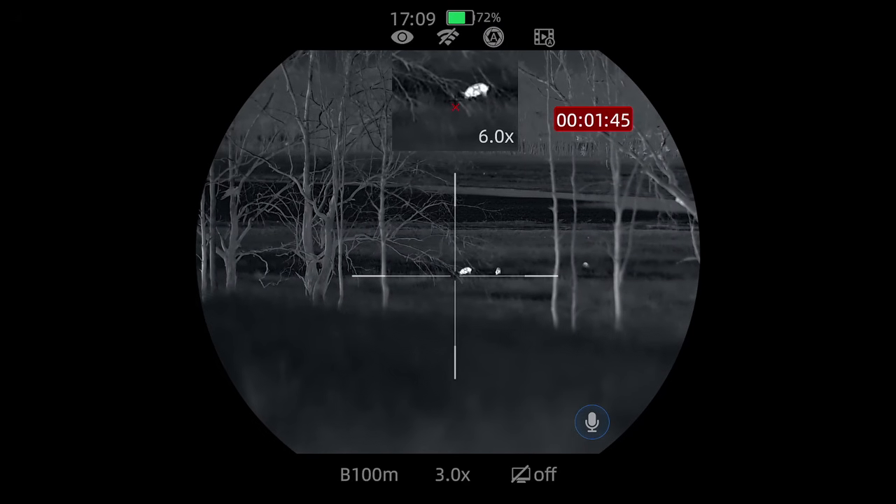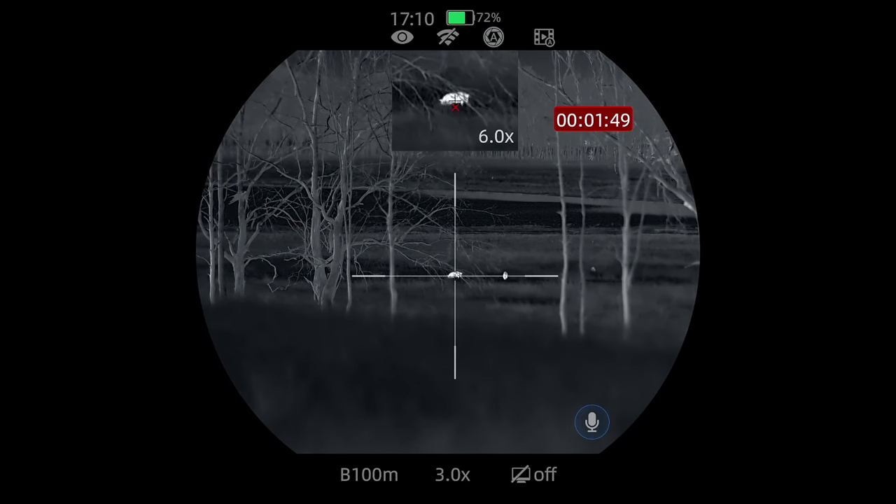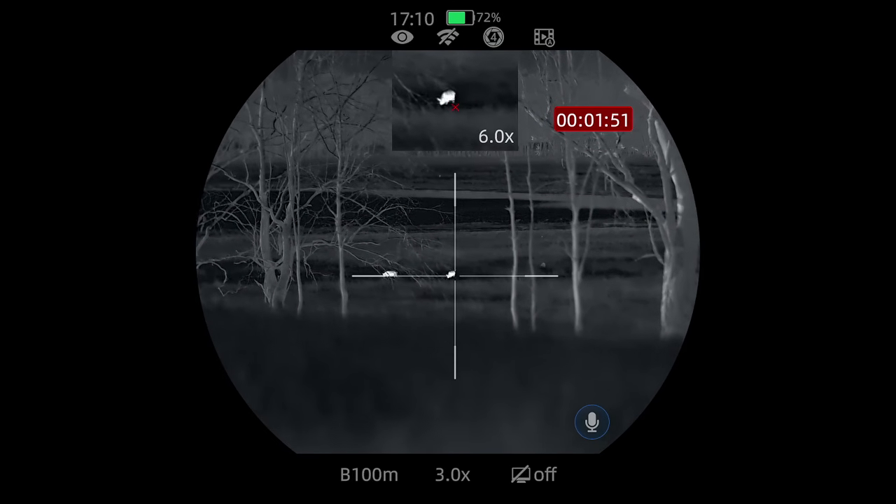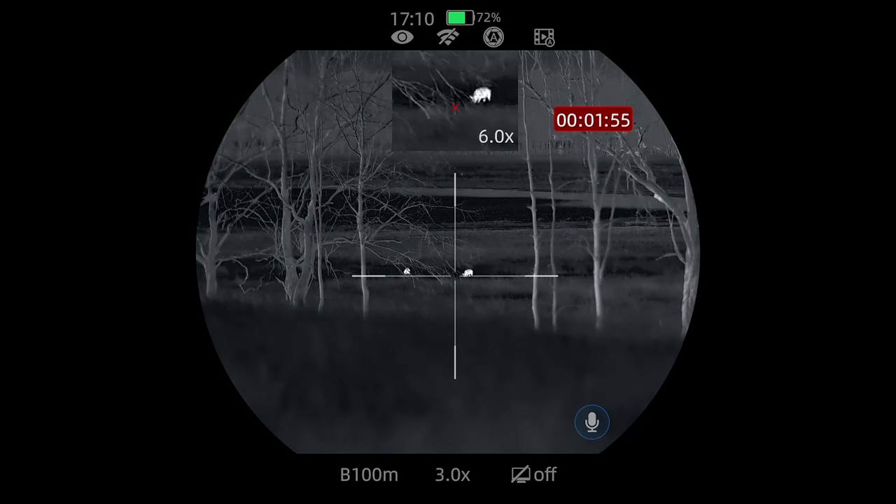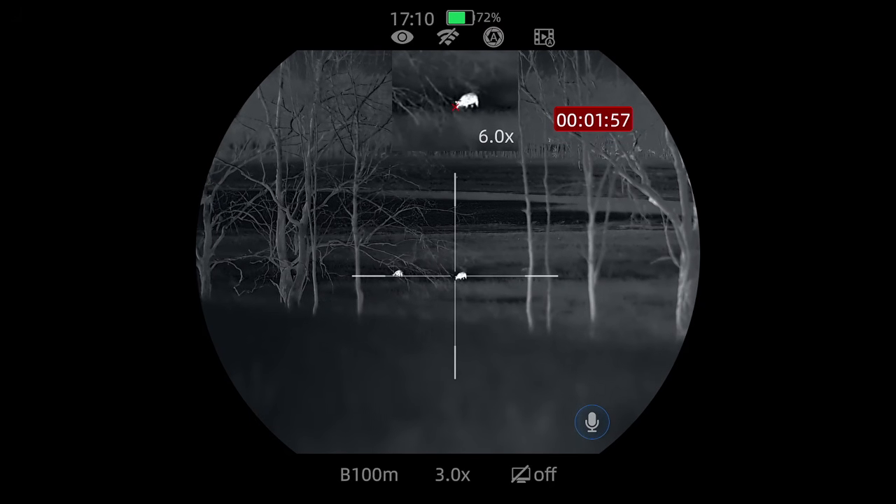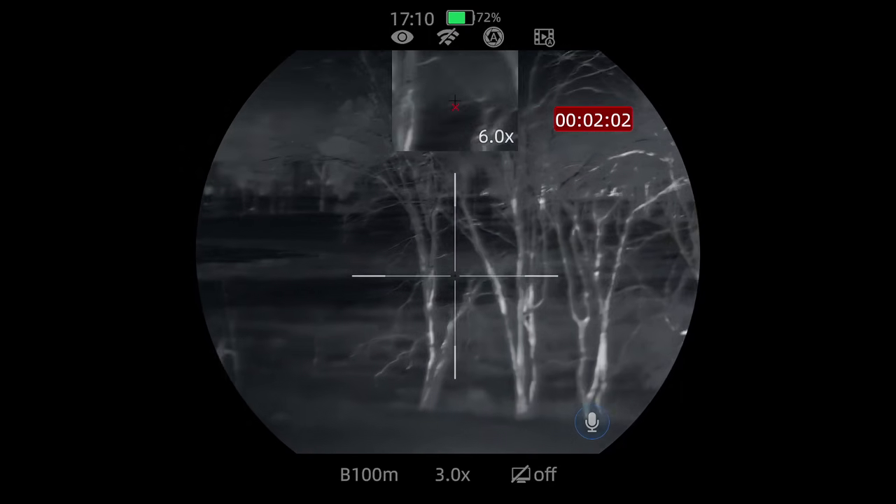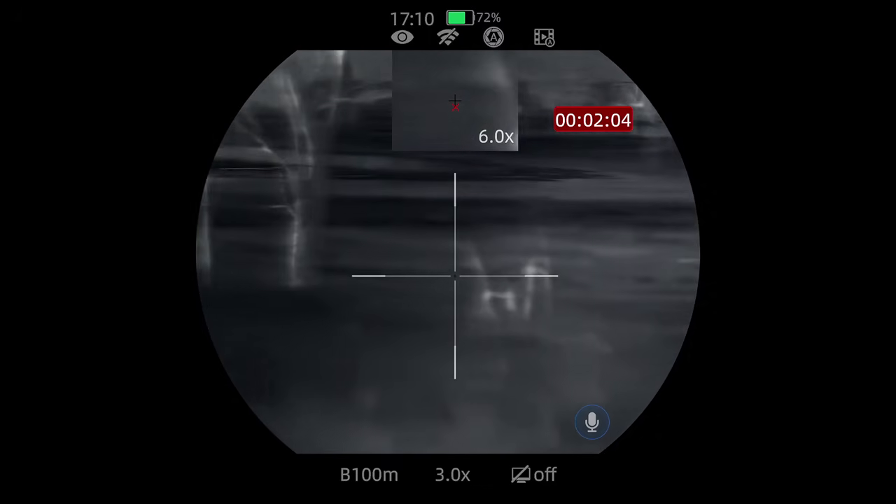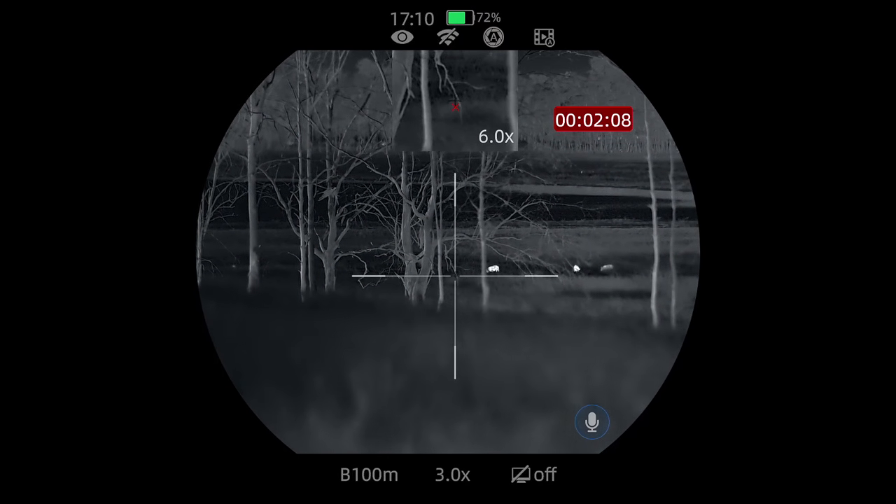So we'll just sit here and watch them for a while. It's just nice to observe them. But man, I want to just pull the trigger. Oh well. I haven't got the all clear to shoot them, so I better wait.